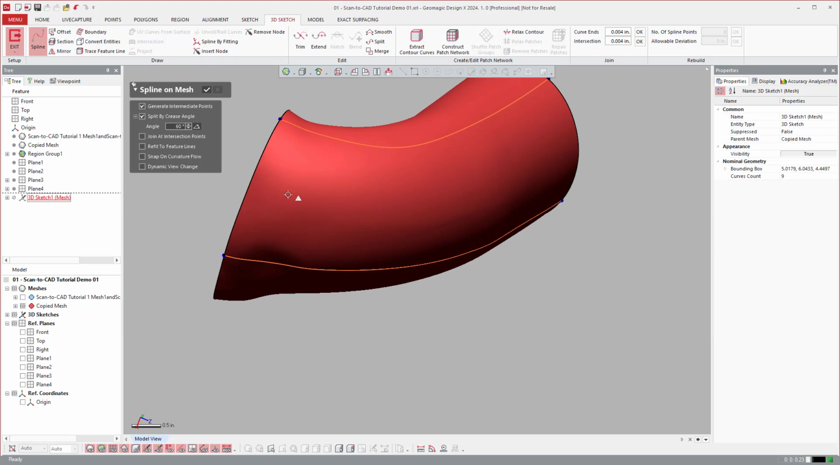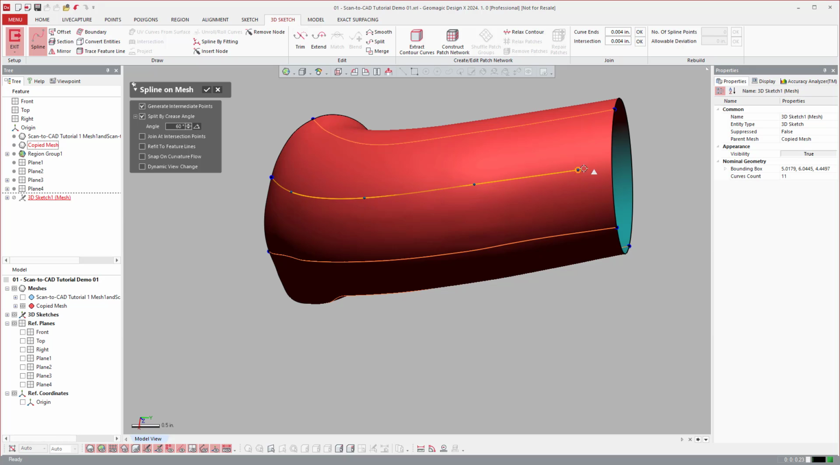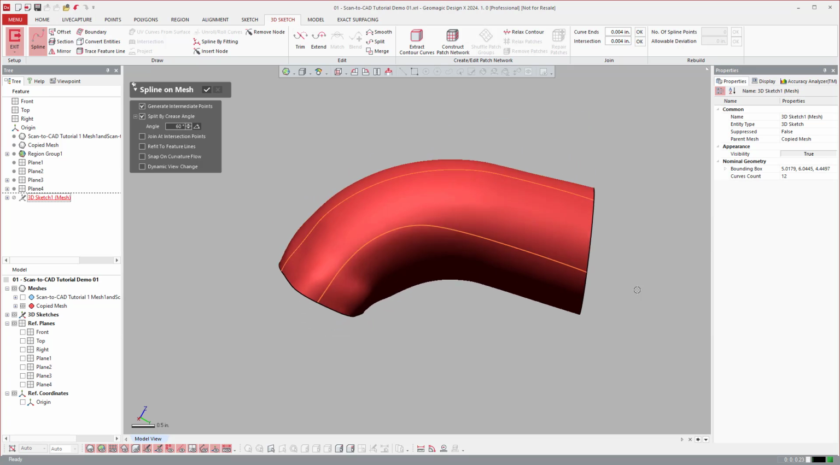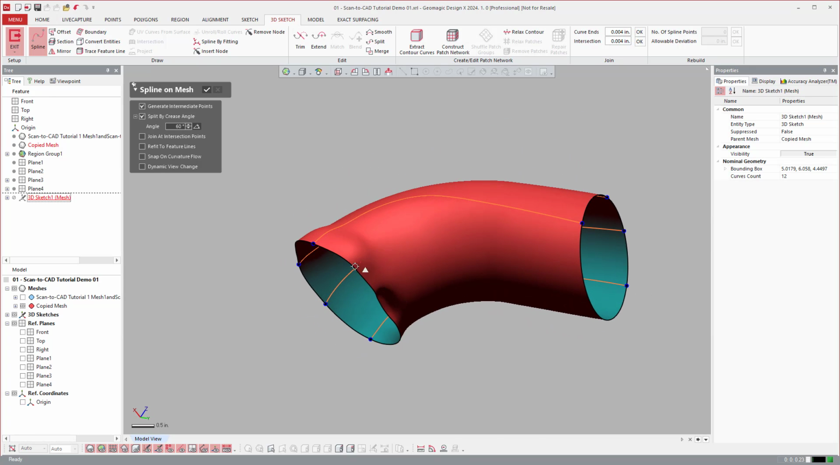I right click to end those curves, by the way. Sometimes I forget to tell people the shortcuts, because after a while you get used to using them and you forget to even tell customers how to do that.